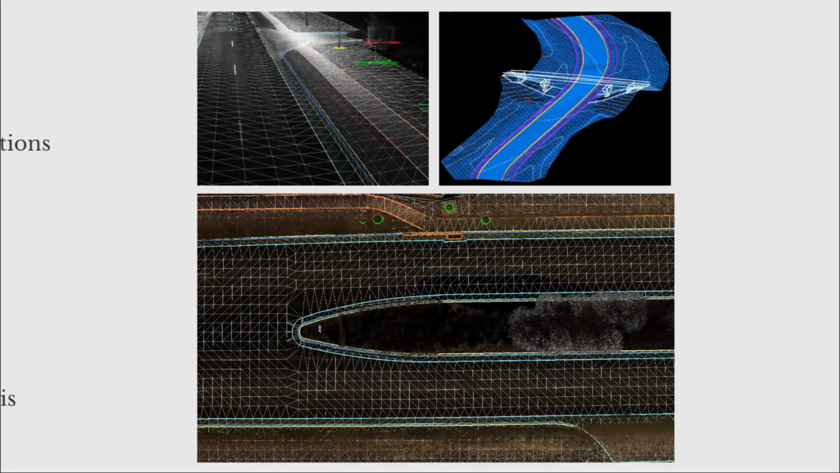We're not talking about conventional survey where we're doing 100-foot cross sections with 100-foot triangles. You can do 1-foot triangles. You can do 6-inch triangles. So you can have a very detailed surface model with very detailed break lines, while still pulling out all of those topographic features that are needed in the design process.